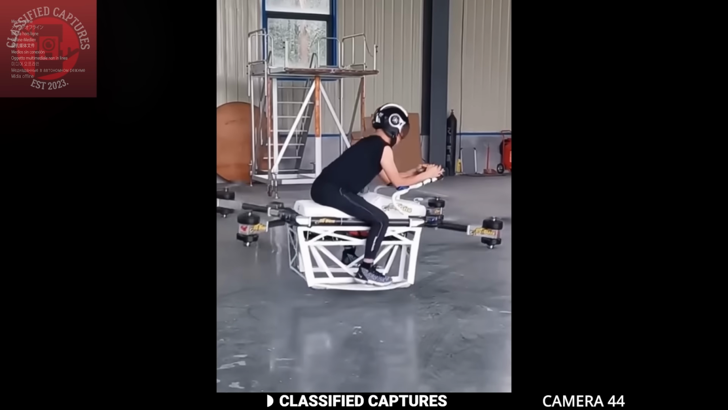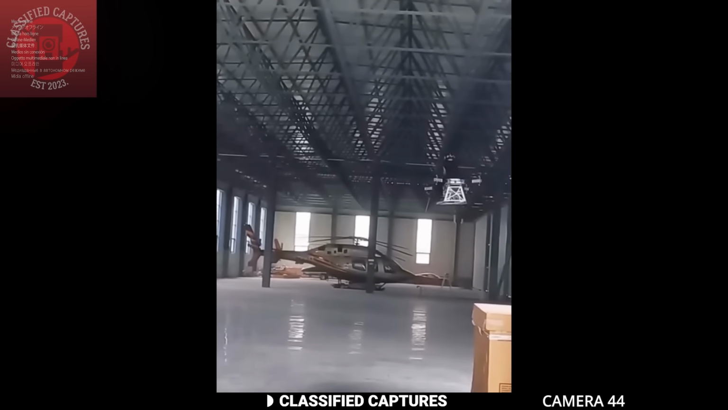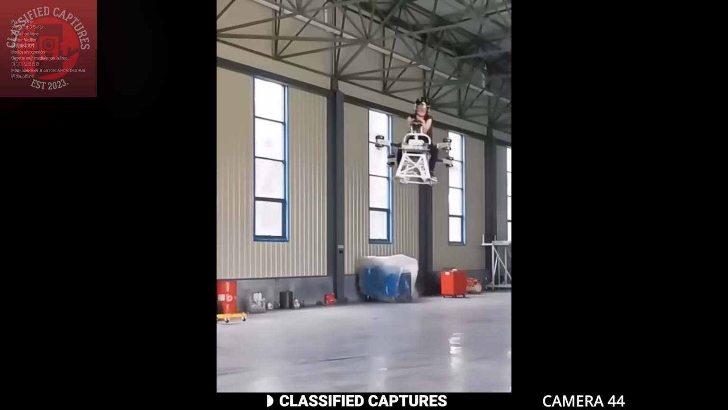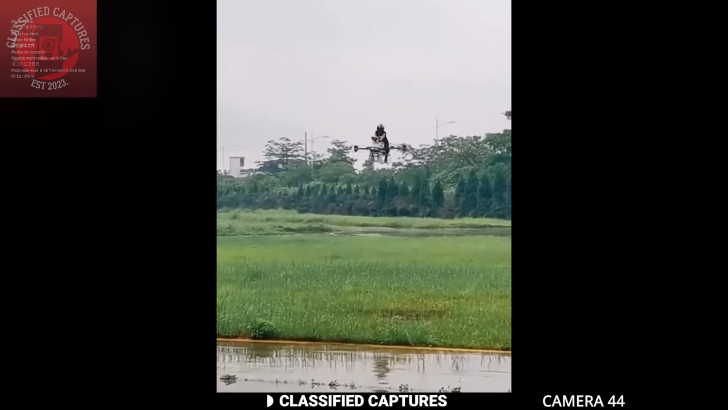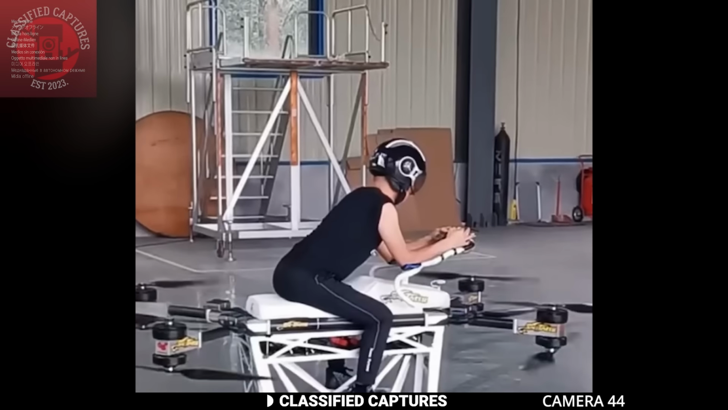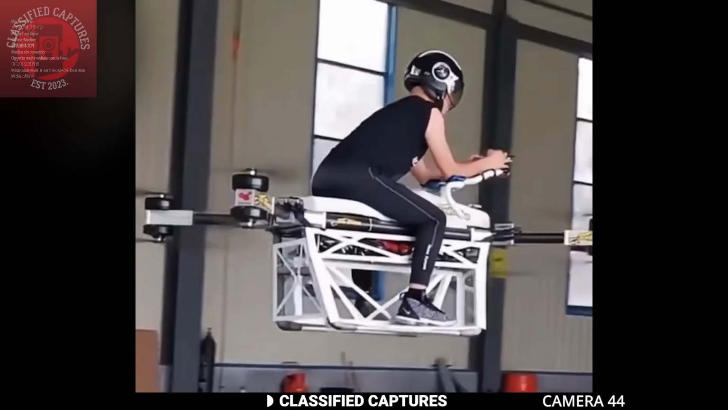We have a lot of innovative technology these days, from drones, robots, AI, and many more, all coming from China. It seems like China is on a mission to race ahead into a future where technology is everything. And honestly, they might be closer than we think. Take a look at this. It's a futuristic flying vehicle created by a company called Ehang, and yes, it flies.